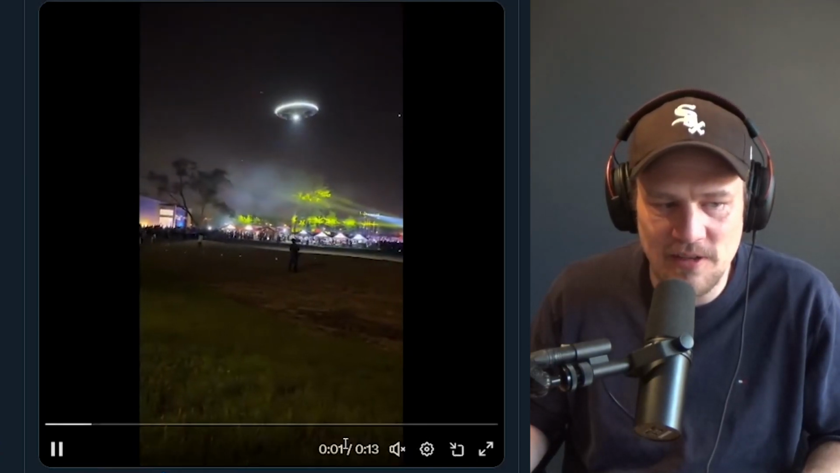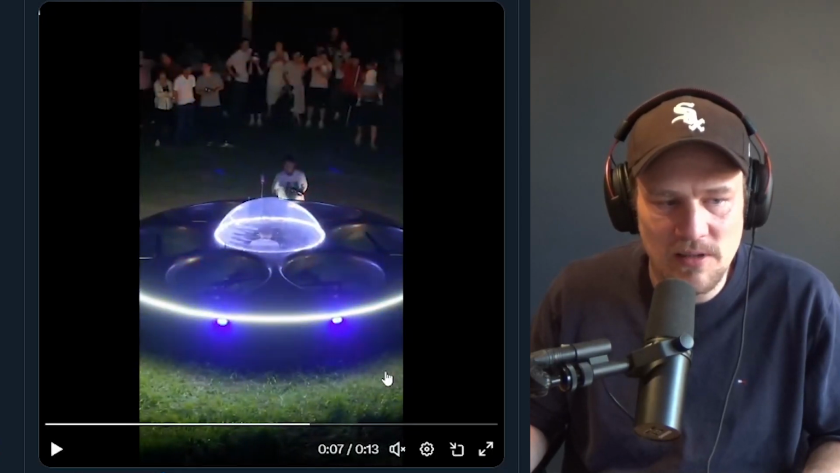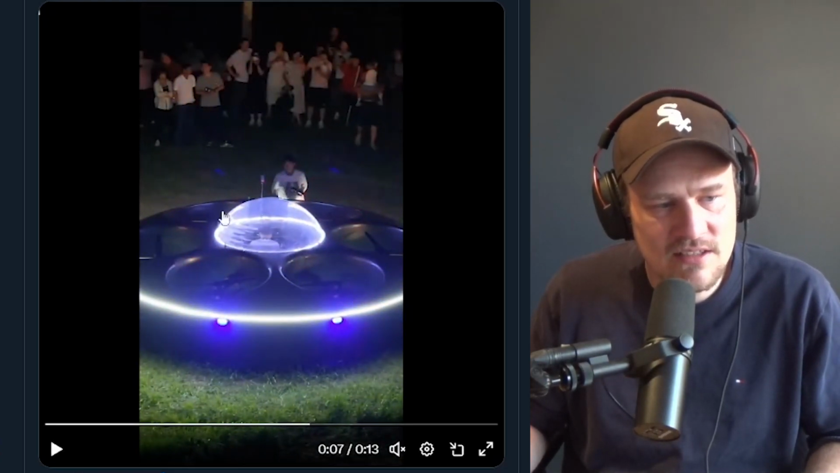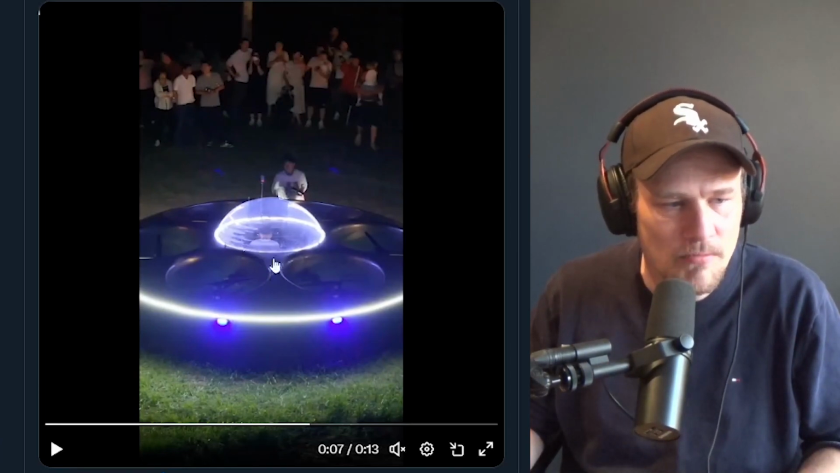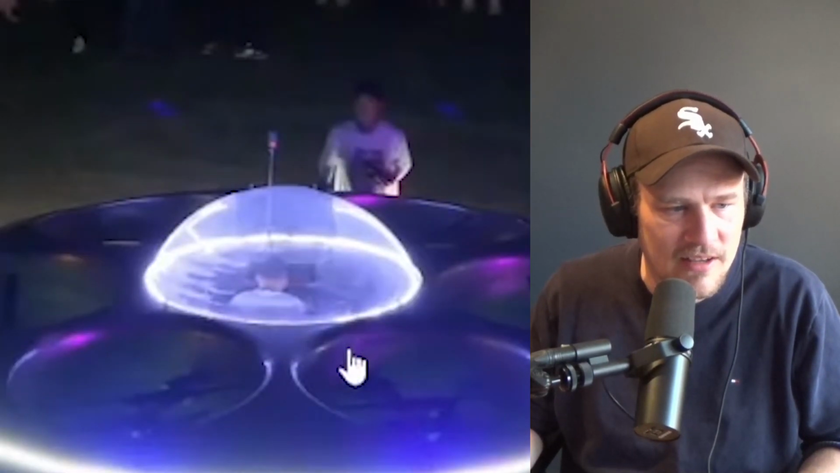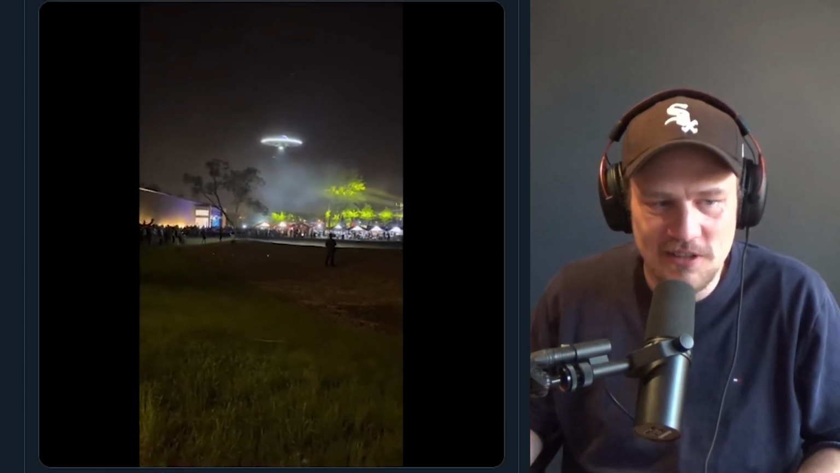I hadn't seen anything like this before. This is pretty cool. Like, check it out, man. I don't know who built it, but there are, what is it, 6 different ventilators, engines that he's got there that keep him afloat. I don't know if there's actually a person inside. It looks like there's a person inside there, right? That is very cool. So you can actually sit inside, float around, and it really looks like a UFO. I mean, that would fool anyone. If that flies over your house, dude, that would blow anyone's mind.